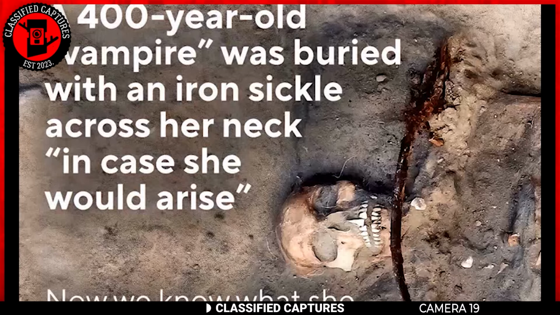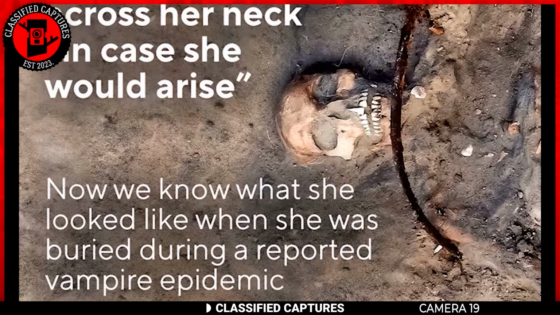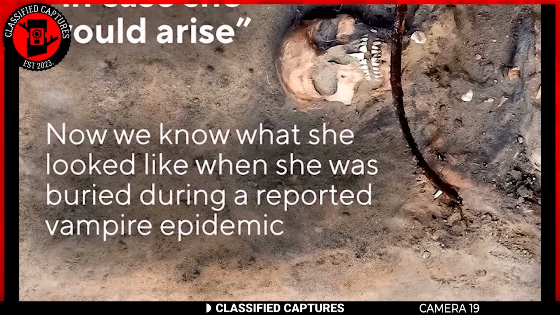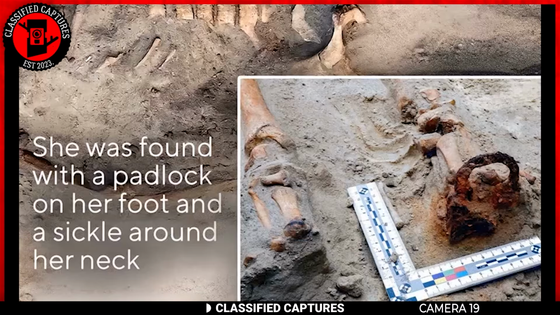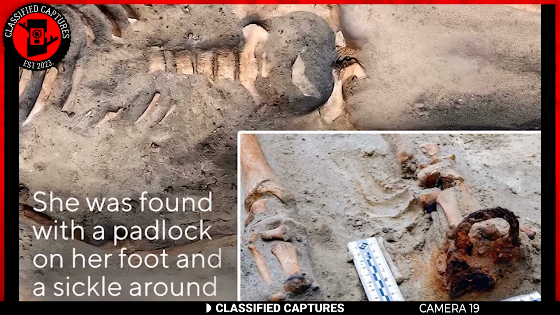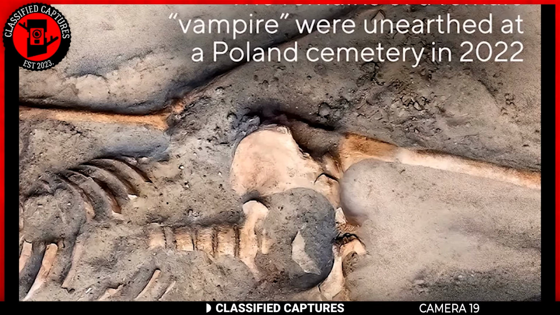Vampire legends have captivated people for centuries, often seen as tales of folklore or bedtime stories. Yet vampire hunts and fears of these creatures once felt real enough to lead to strange burial practices meant to trap these supposed vampires in their graves.